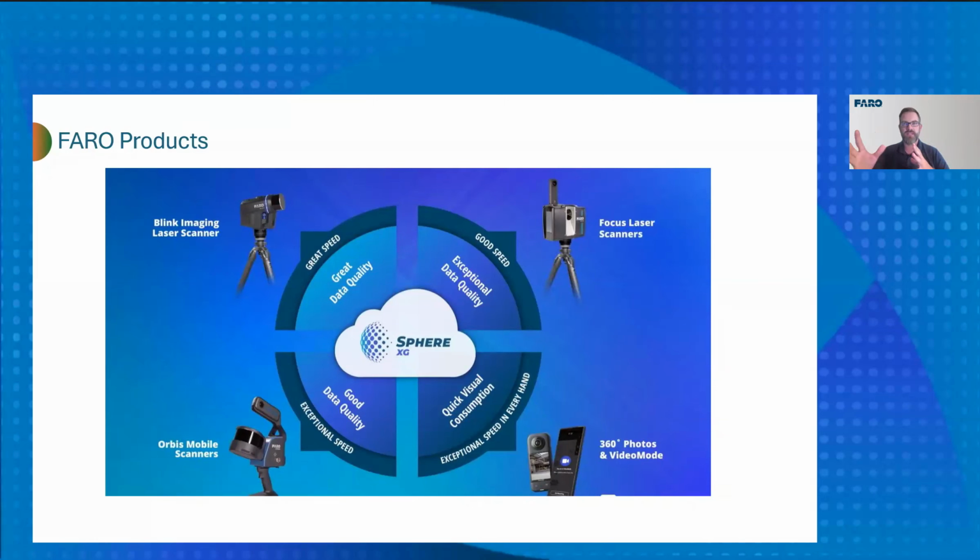Forever, FARO has had the tripod-based laser scanner, the Focus scanner, for many years. But one thing they really haven't had is a mobile-based solution, or 360 photos, or the imaging scanner we just released. So literally within the last 3 to 4 years, FARO has started introducing more products to their product line to use these tools for these different jobs.